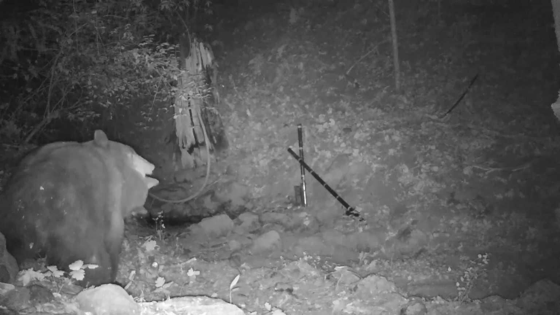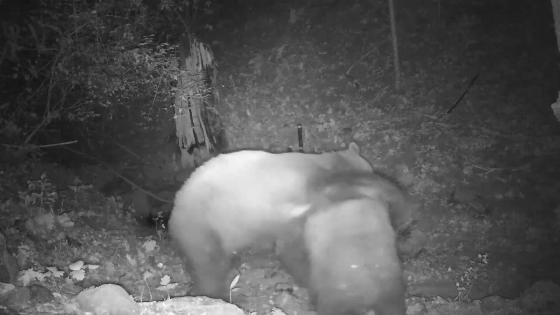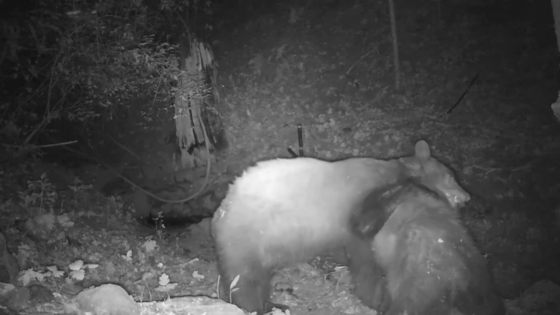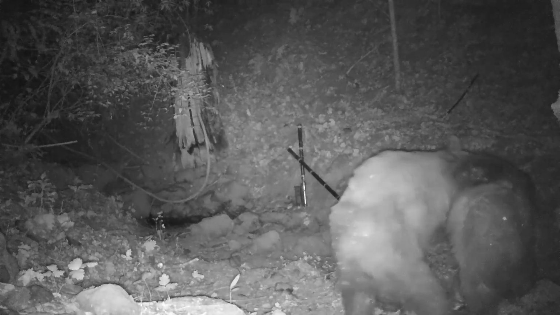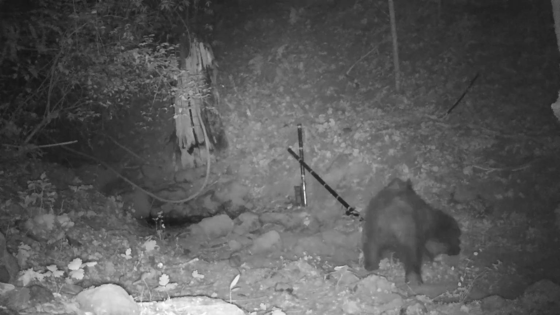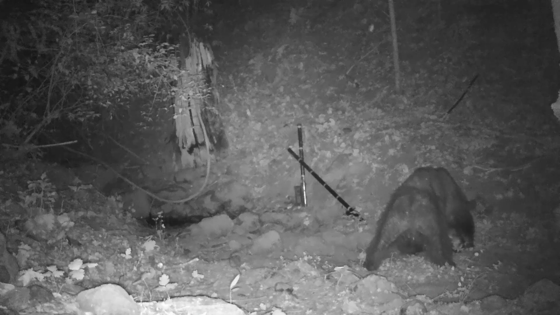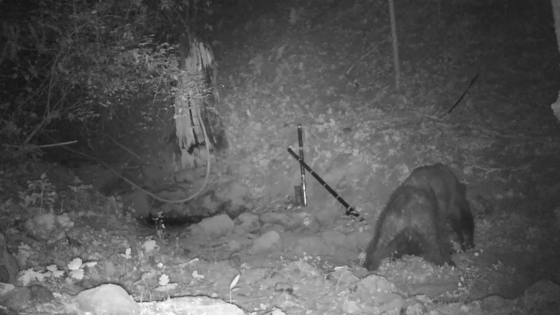Finally, Smiley manages to even the score, clamping down behind Sally's ear. After 13 minutes, the two bears are finally slowing down. Smiley shoves Sally downslope to the broken pole, where she collapses beneath him. And so the play match ended, with Smiley straddling his vanquished playmate like a victorious clown. Of the two surprises revealed by the camera, this was the really good one.